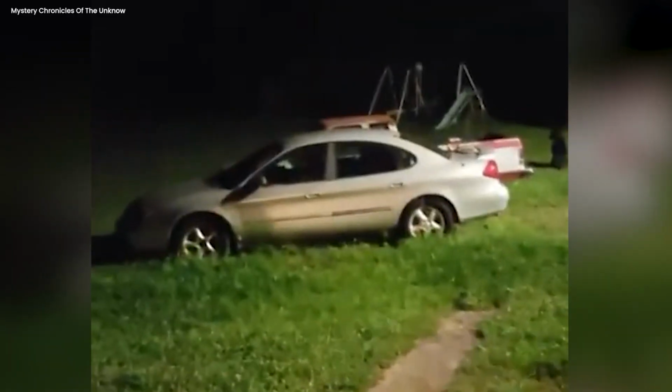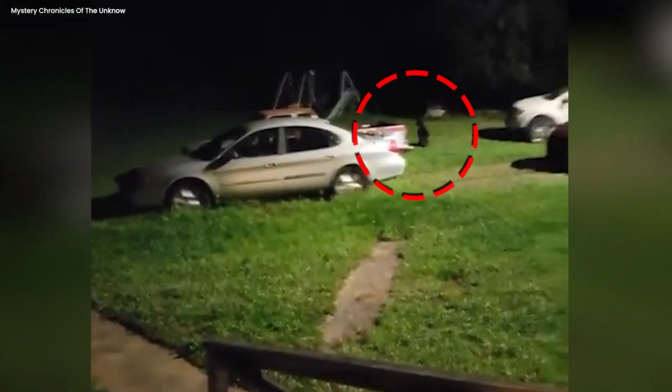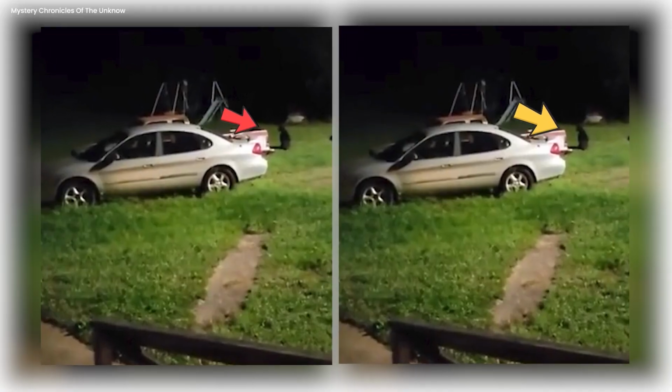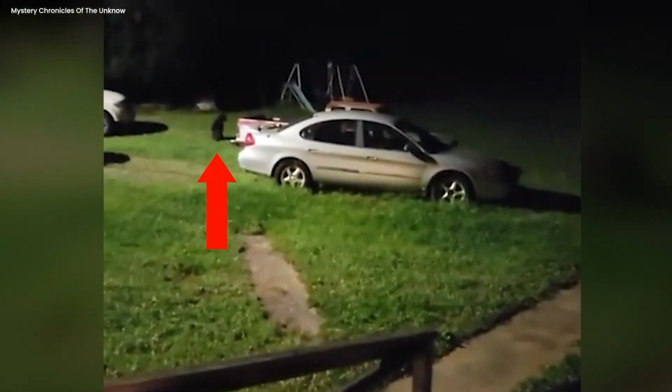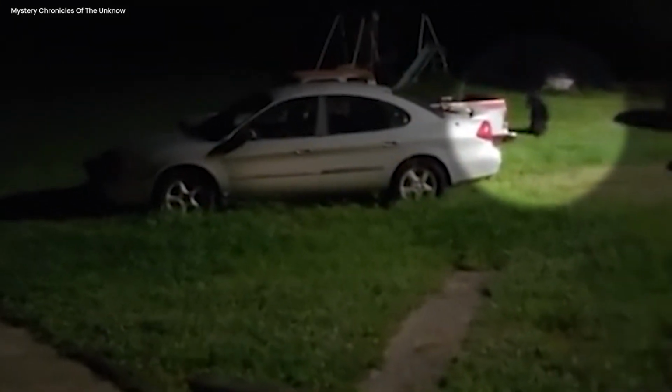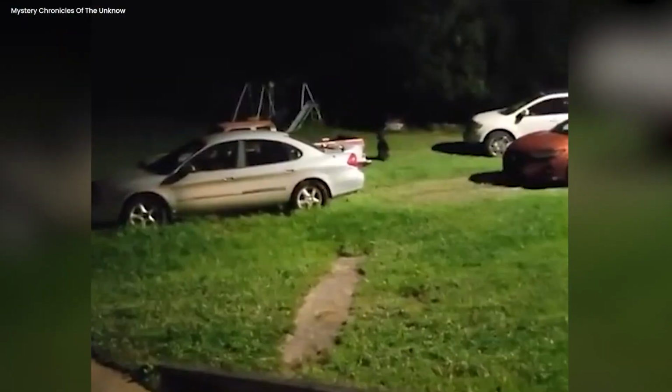Eerie presence. In this perplexing trail camera footage, a cryptic and supernatural shadow appears behind a car, peering towards the camera before swiftly vanishing. The eerie sight leaves viewers unsettled, pondering the presence of a ghost or enigmatic entity. The mysterious creature remains hidden, leaving behind a haunting sense of the unknown.